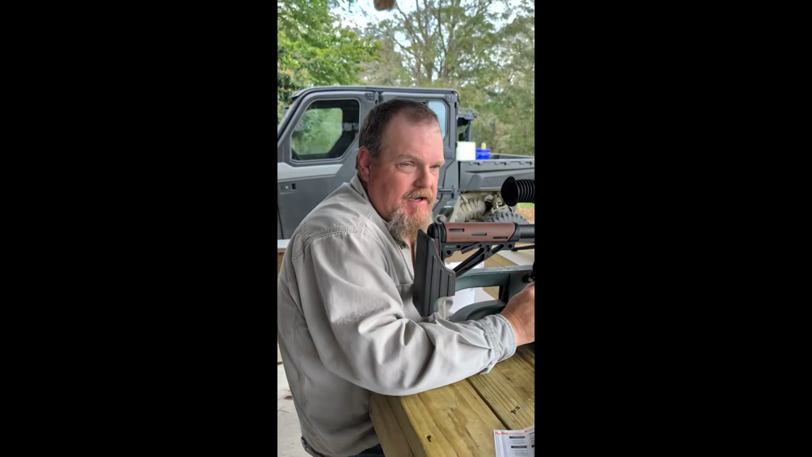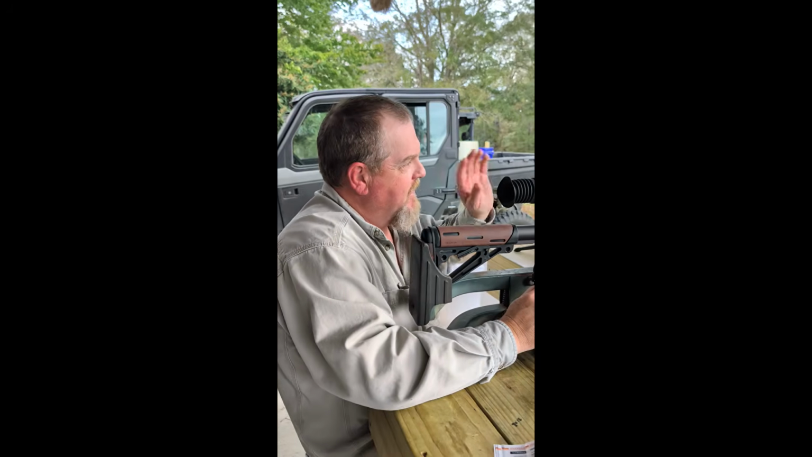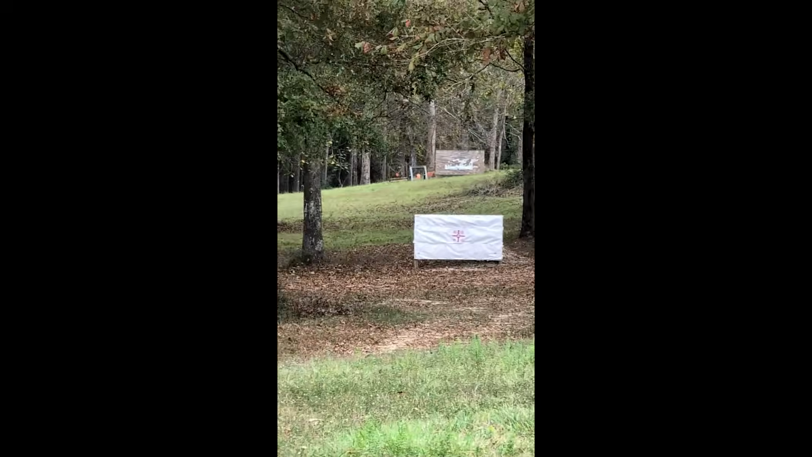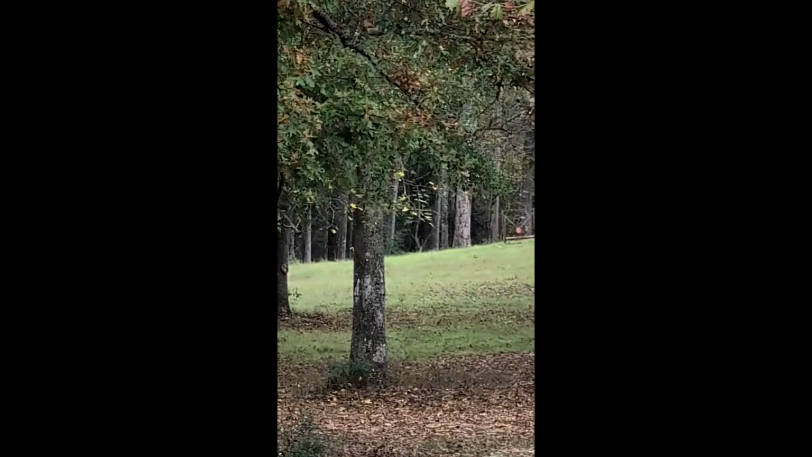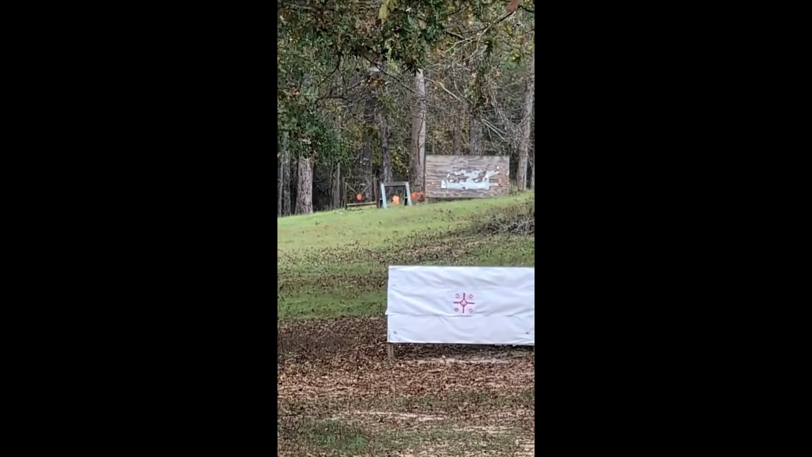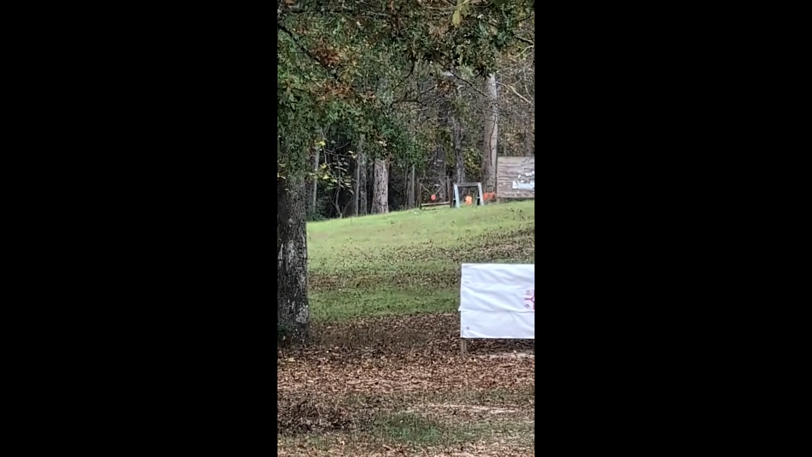We got everything sighted in. I've got it dialed in. I mean, dead on, straight down the gut at 100 yards. And so, as you can see out there, past 100 yards, we got some metal gongs set up at 200 yards. And so I just shot a gong at 200 yards, and it was dead on. We're gonna try to duplicate that again.